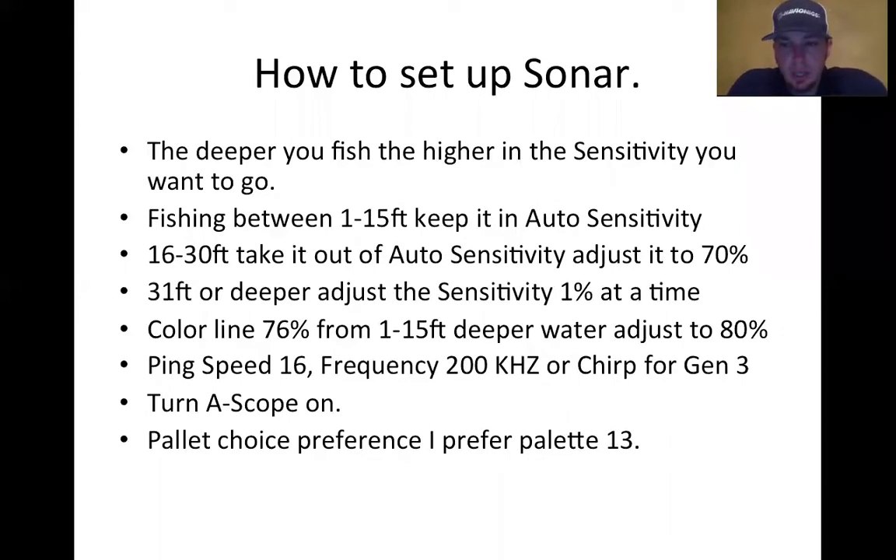If I'm fishing shallow water, let's say 1 to 7 foot, I'm going to leave it in auto sensitivity because you will find a lot of turbulence and clutter throughout the screen at that depth. Once I get past 7 feet, 7 to 15, I like to take it out of auto sensitivity, put it at 70%, and leave it right there until you hit 40 foot.